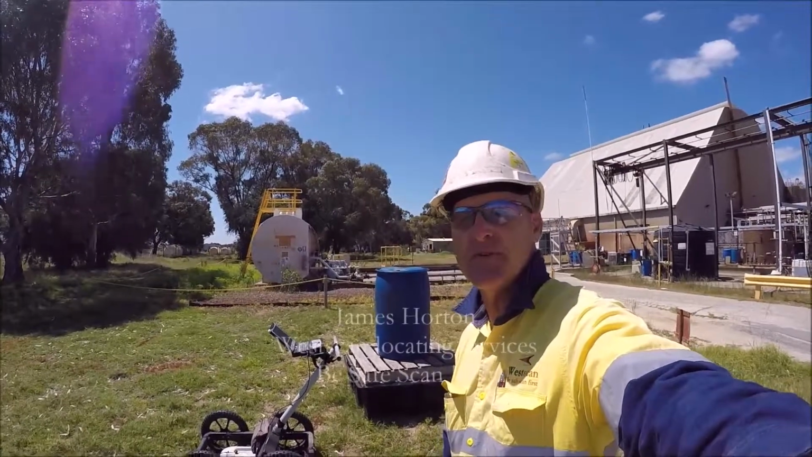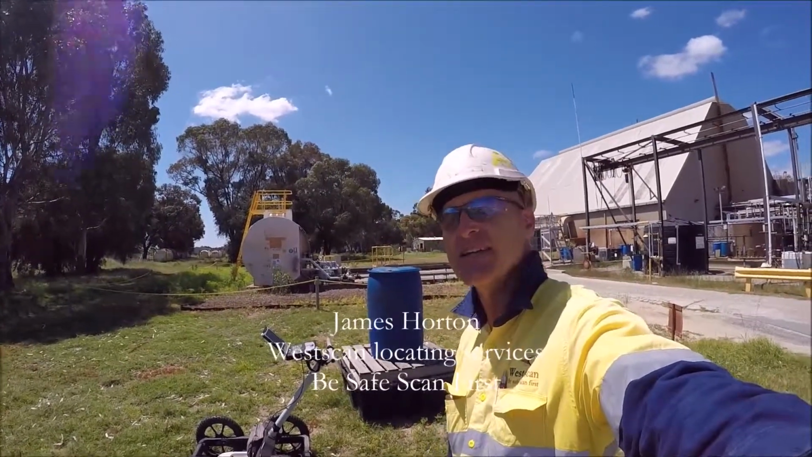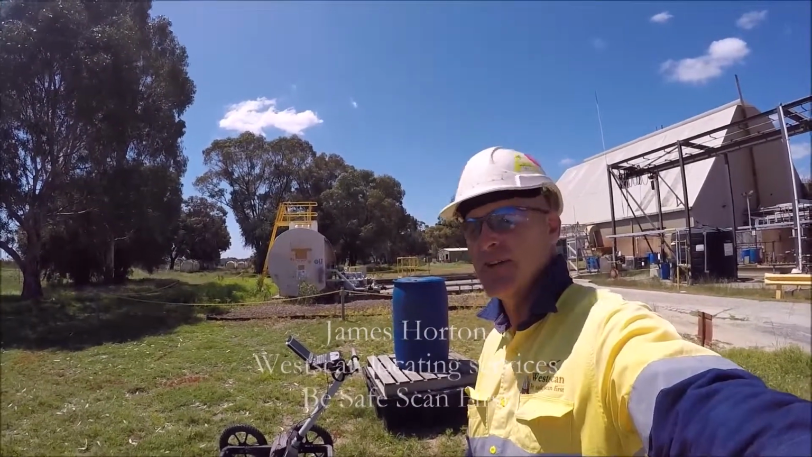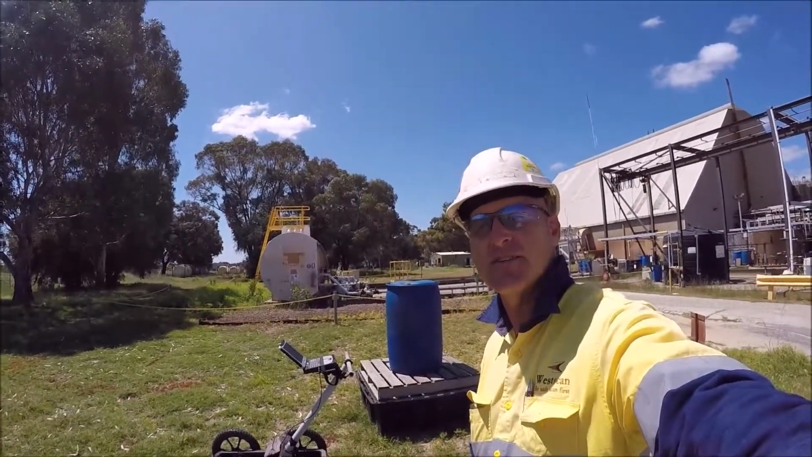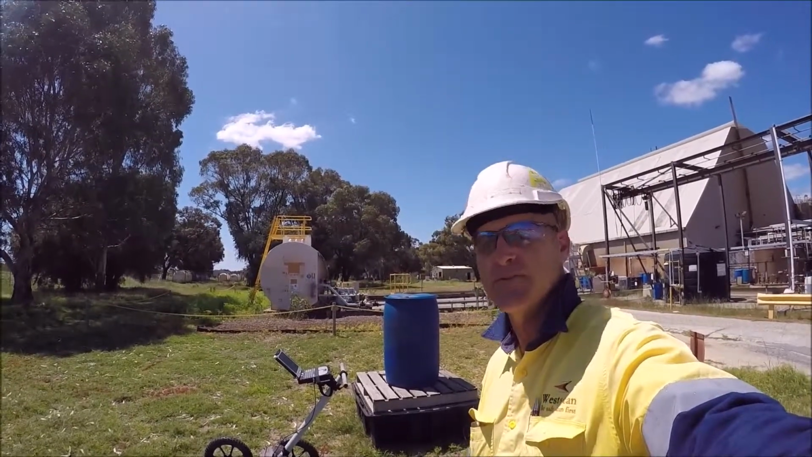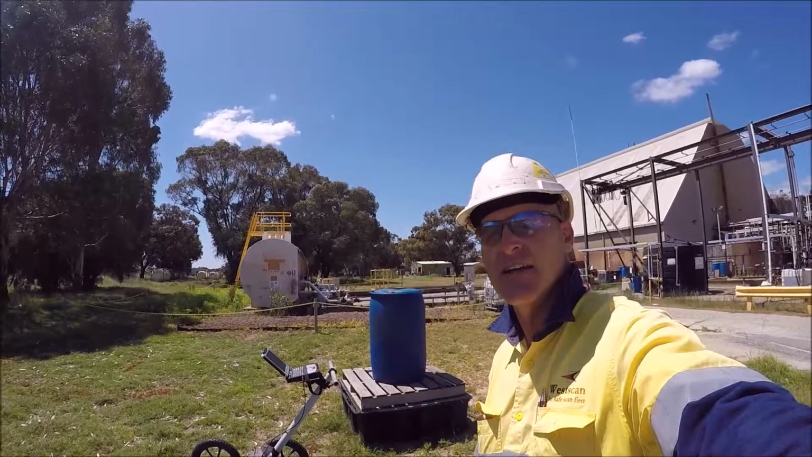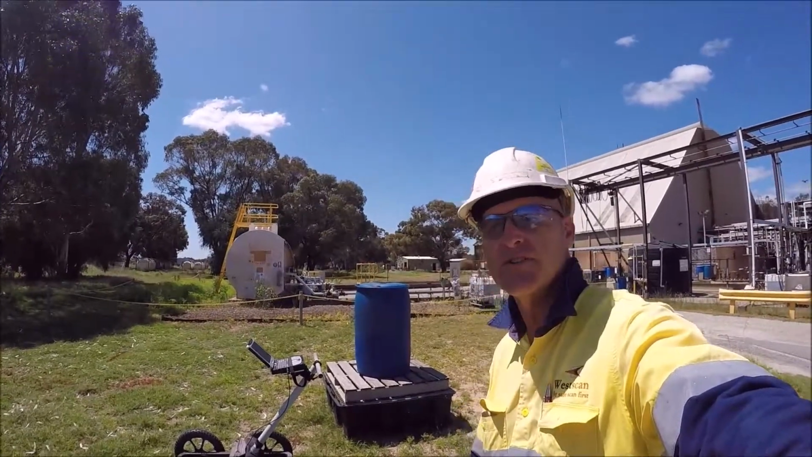Hi, I'm James Horton from Westcan, and today I'm down at Mintec in East Rockingham, and today we're looking at the fire service piping. We're going to track it and find out where it actually goes to. Unfortunately, there's no plans available, so that's why I'm down here to use GPR to scan the ground and detect where the fire service piping is travelling to.